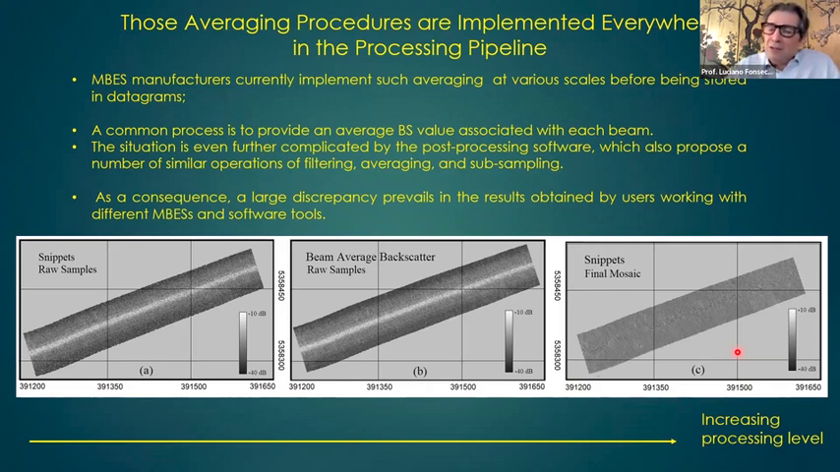But the main average that you can see in the literature is that you have the raw snippets, the time series, one time series per beam. Then you average and you have one value per beam. This is one level of averaging. How did they calculate that beam average backscatter?